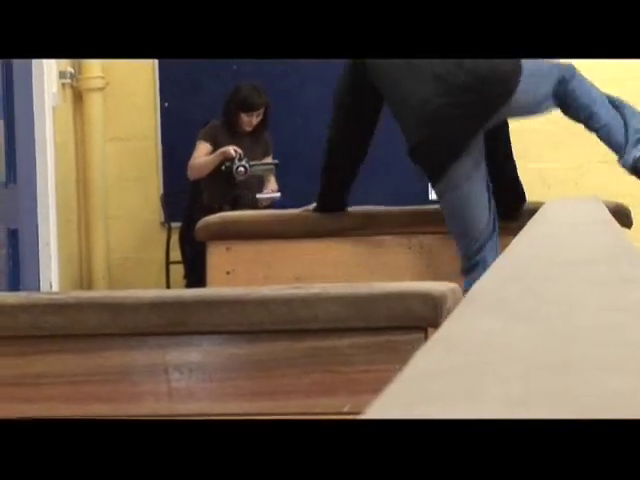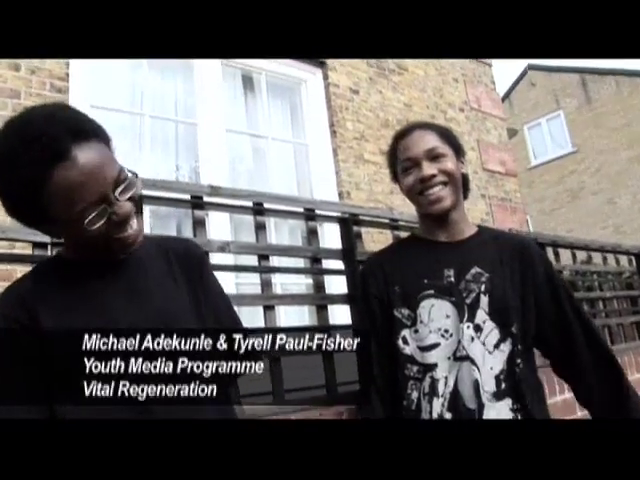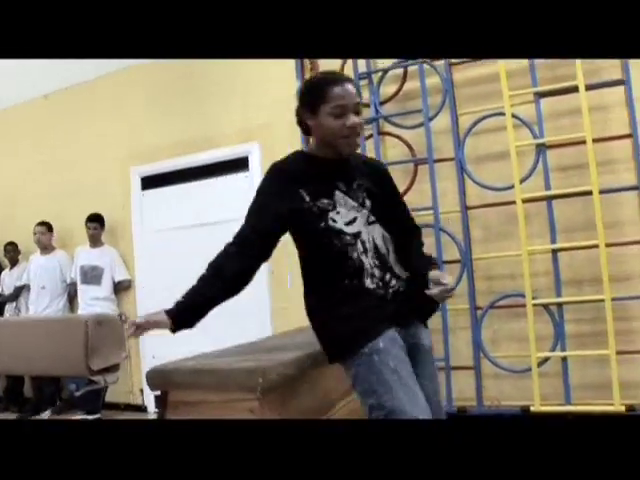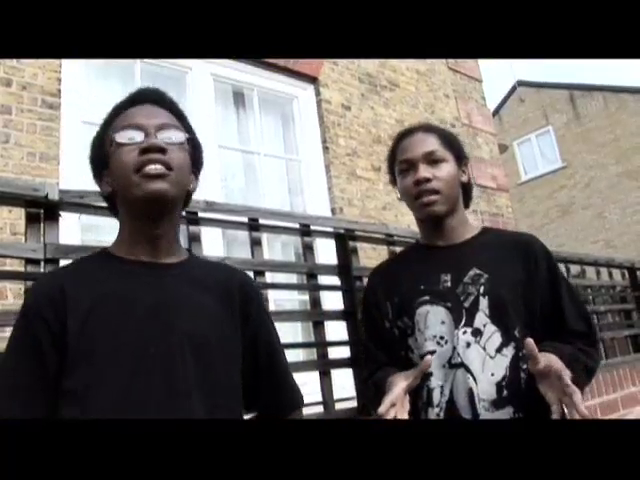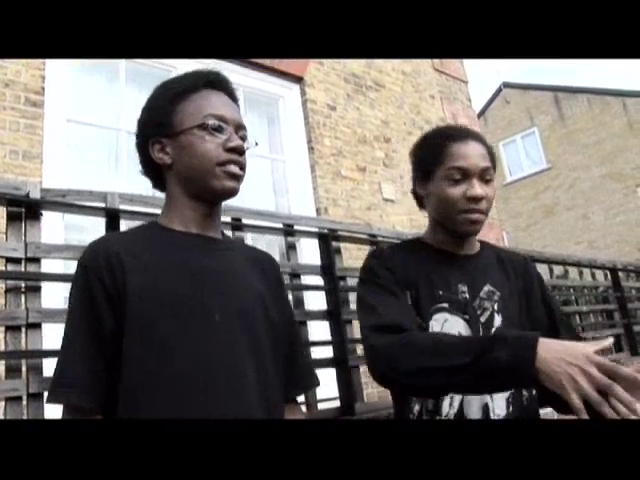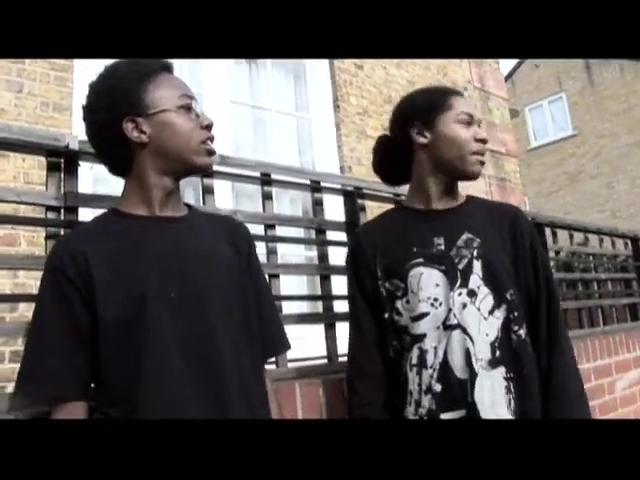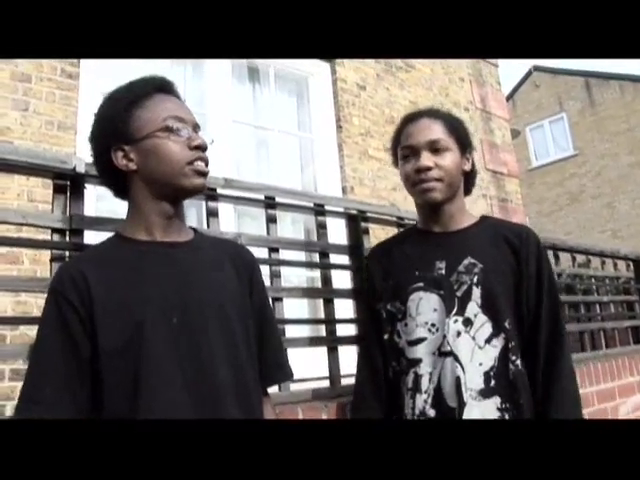It was much harder than it looked. It made me feel energetic. I know. It was like a proper full-out workout. It's like something you do in the army. It's like somebody just jumping over, but when you actually do it, it was much harder because the thing was that high. It looks shorter than it is when you're far away. Yeah. We came up to it proper close. I know.